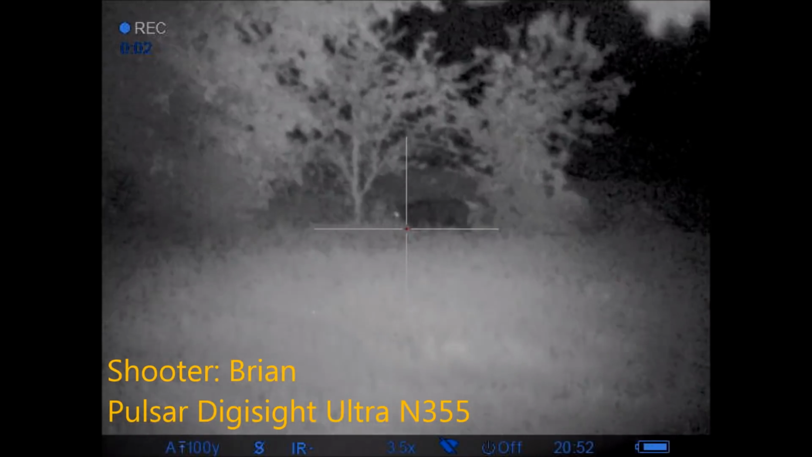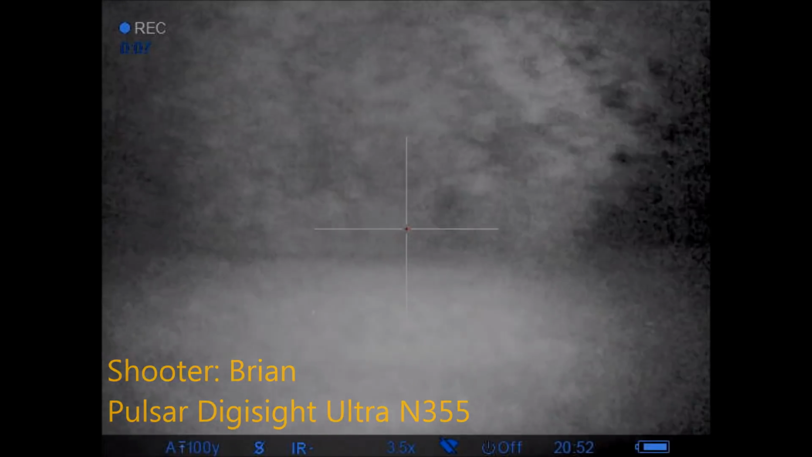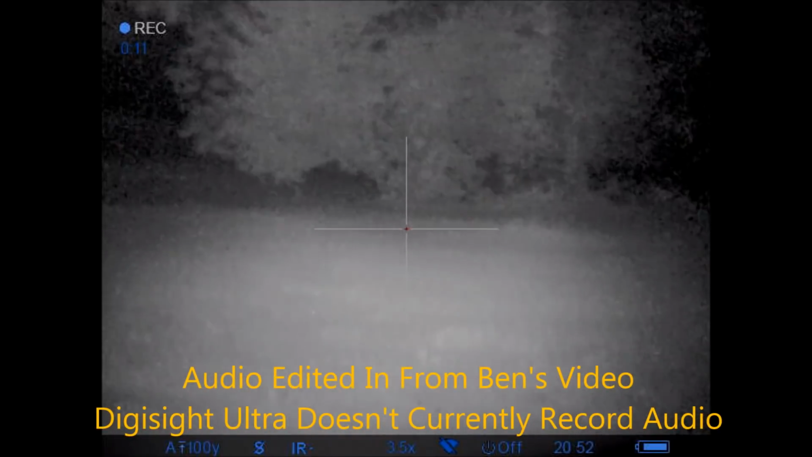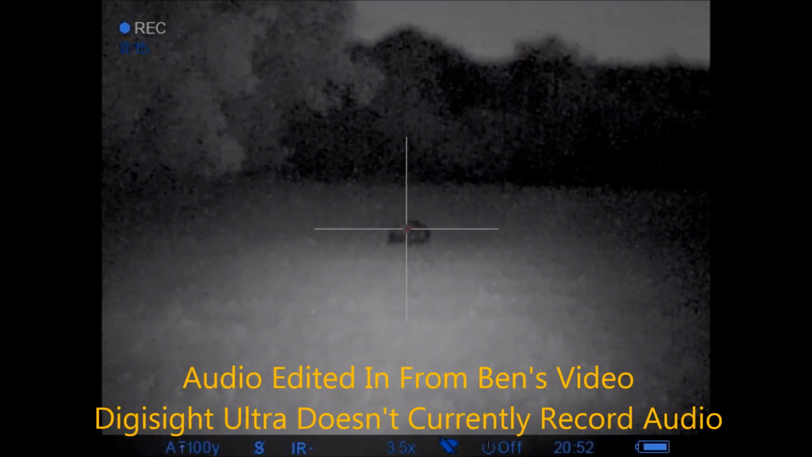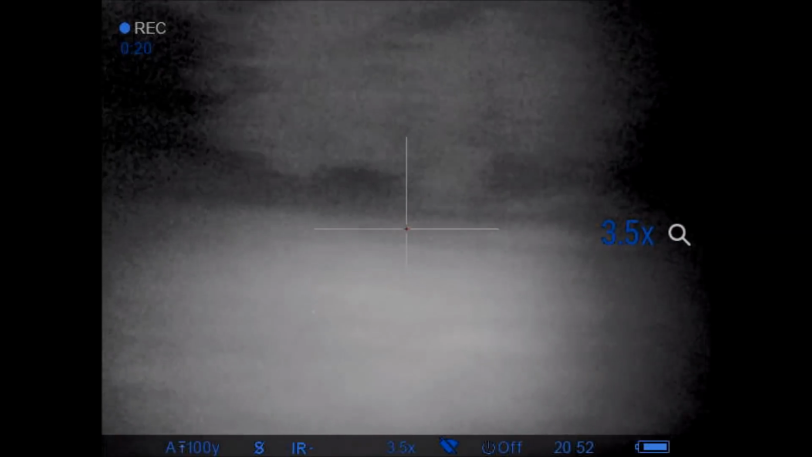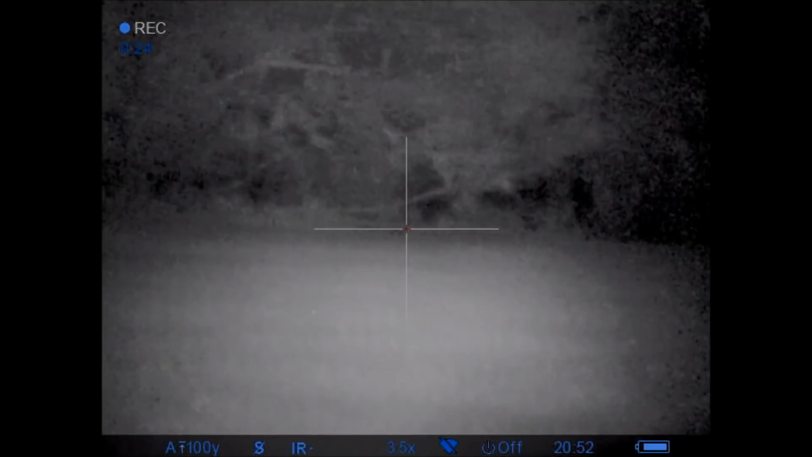Here's the view from my rifle. That's the next to last hog going into the woods. And I continue to look for it, see if it's going to pop back out again. It doesn't, so I'm watching Ben's hog now. Another check, still isn't there.